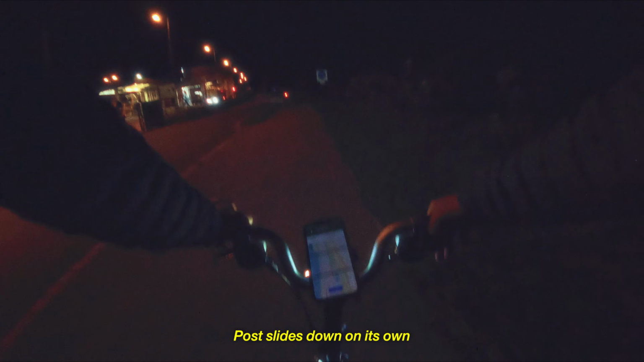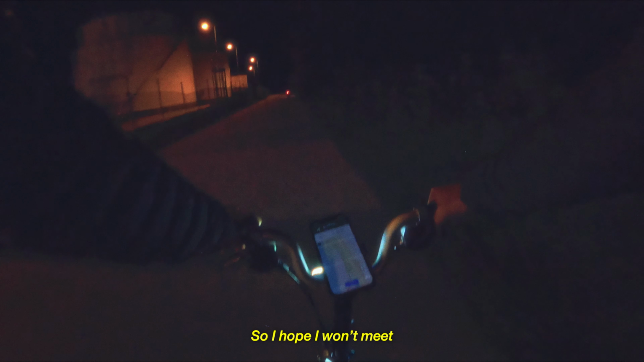I just realized that my seat post slides down on its own. I don't know why, so maybe I will have to invest into new clamps. So we got into the shared road, so I hope I won't meet too much of the trucks. There's a mall group facility on the left. Seen a lot of trucks going in.